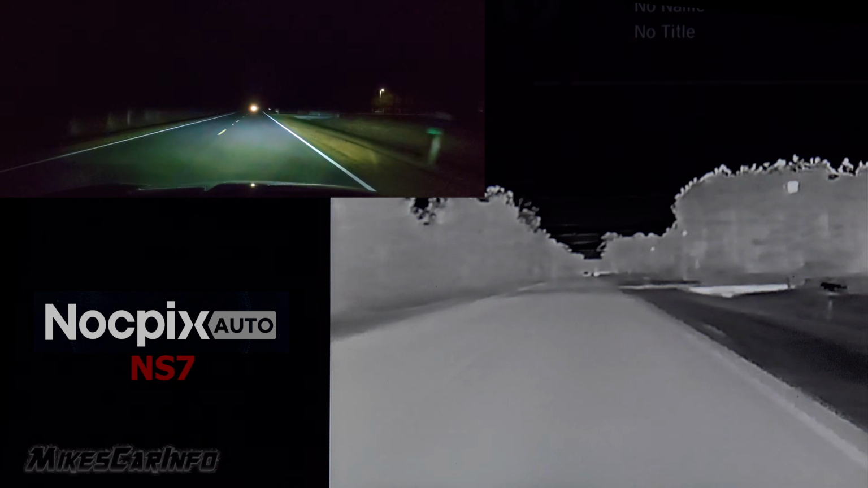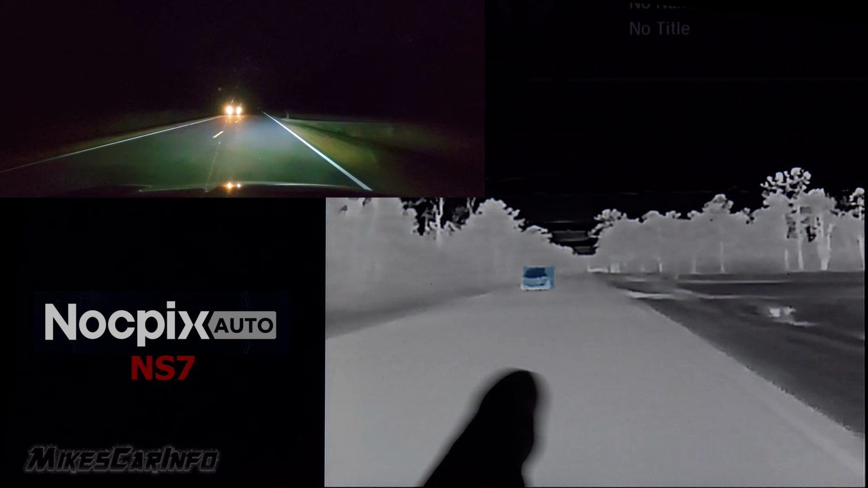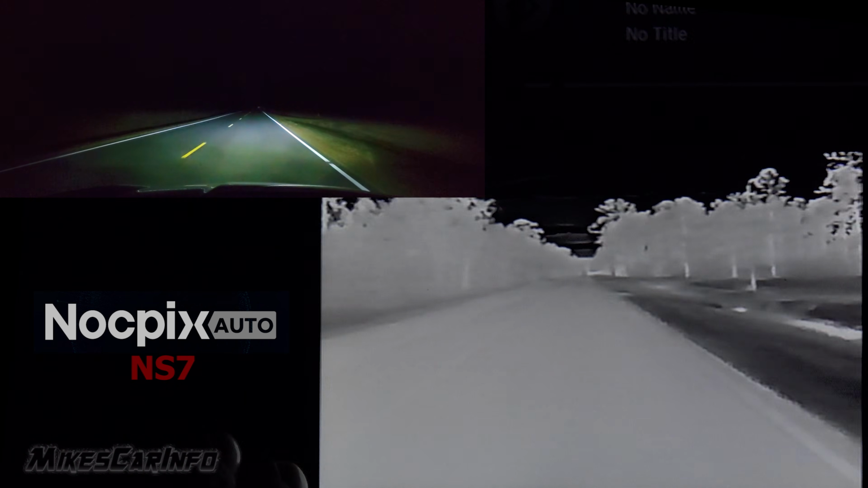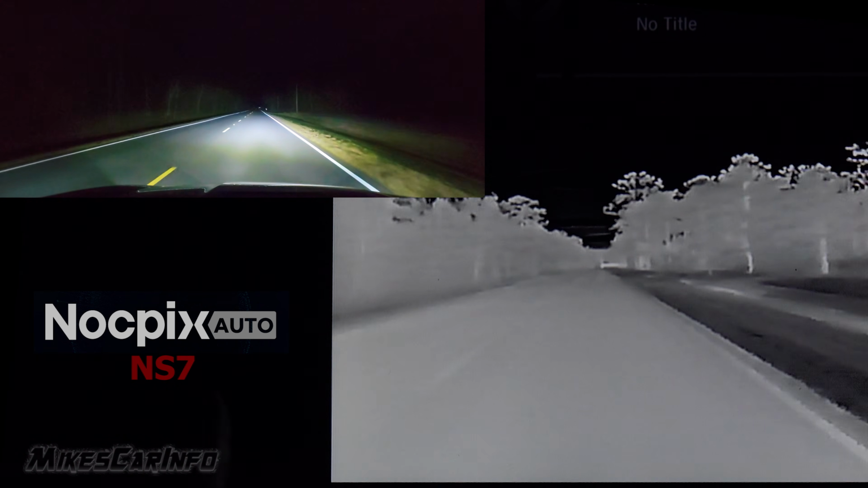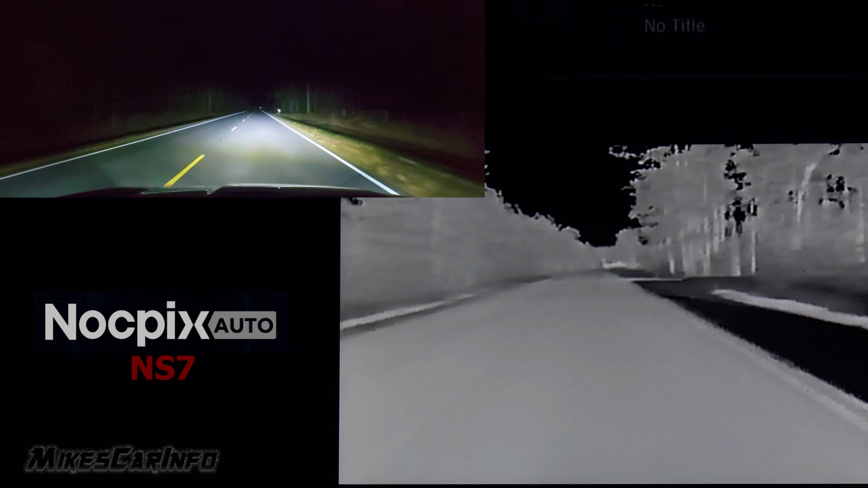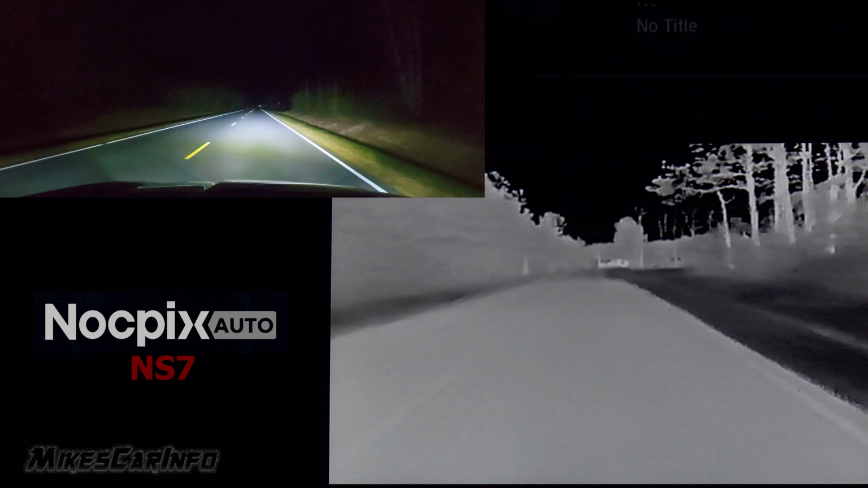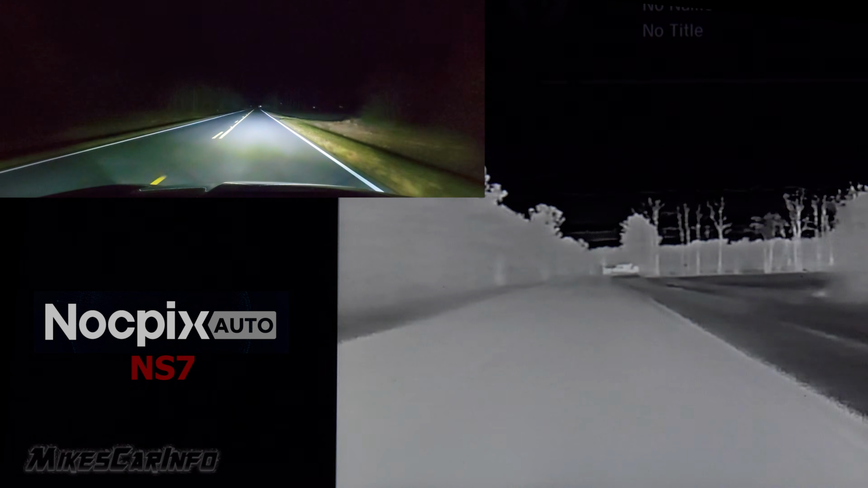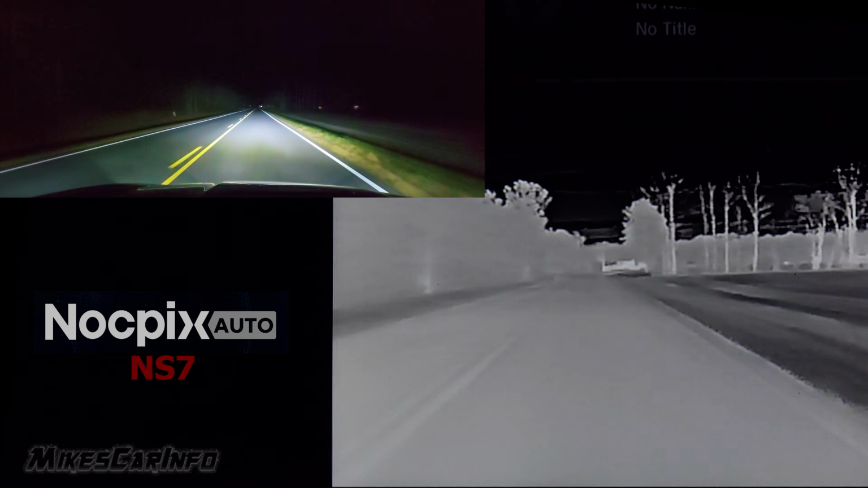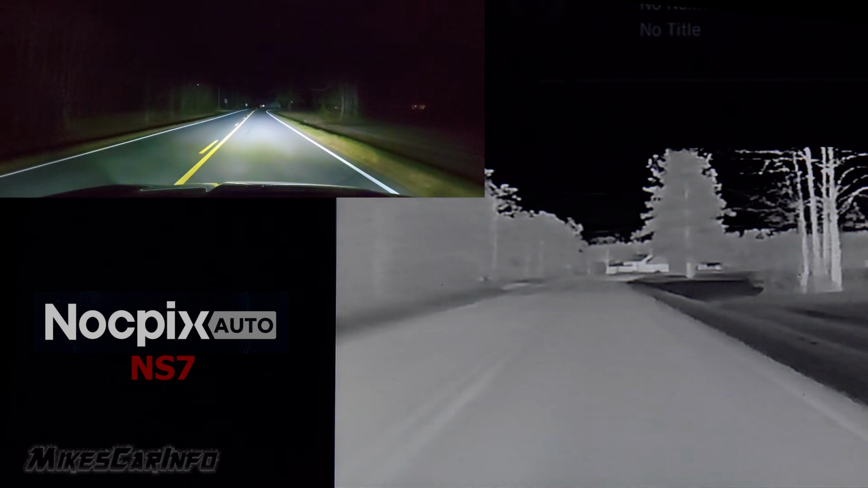So at nighttime, when there's a car coming and the lights are shining in your face, the thermal imaging is able to see around that car better than you can with just your eyes, because the headlights are shining at you, so it's hard to see what's past the car. The thermal imaging is not looking at light, so it's able to pick up past that car and show you pretty much every detail around the vehicle.